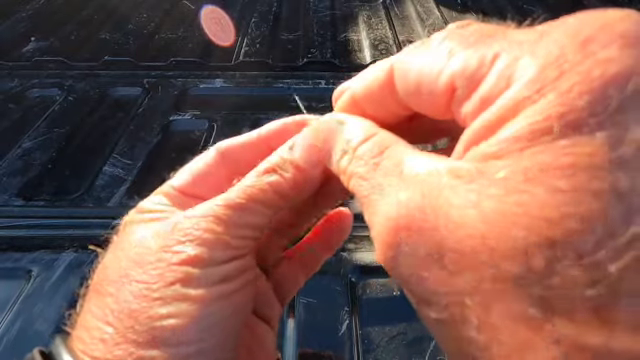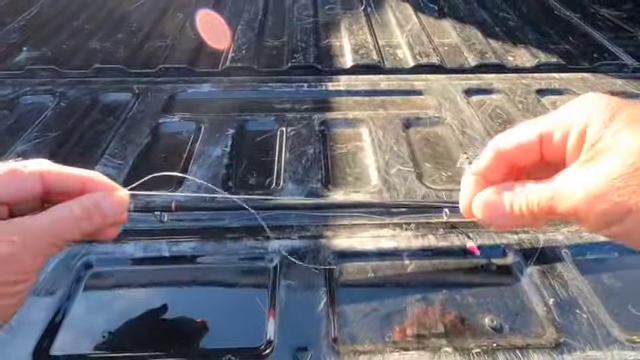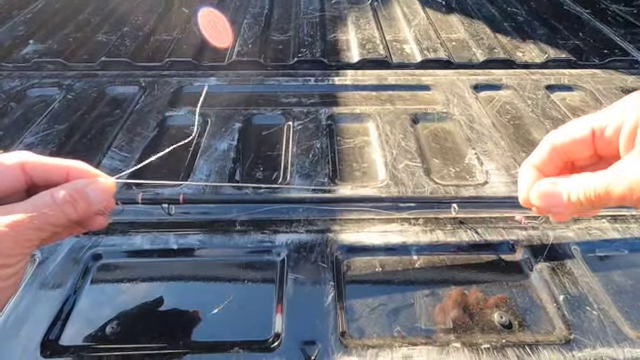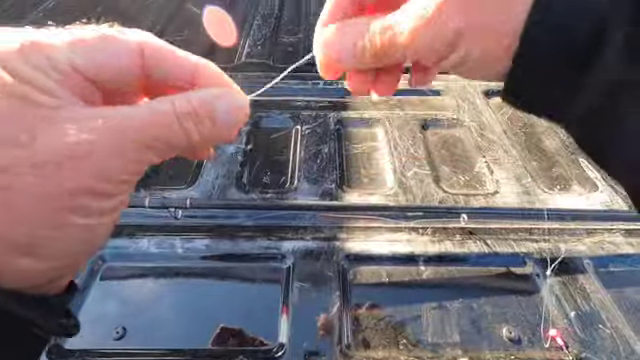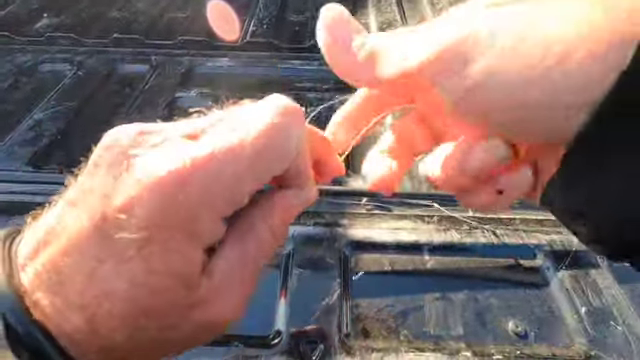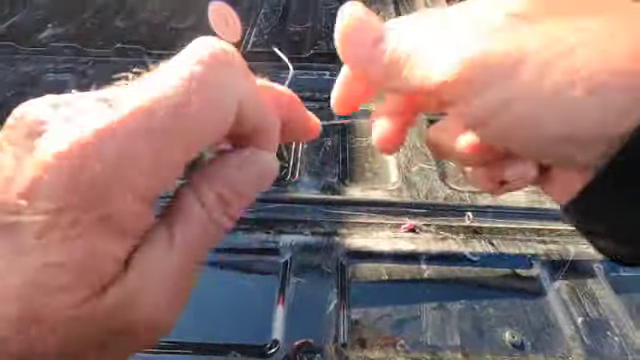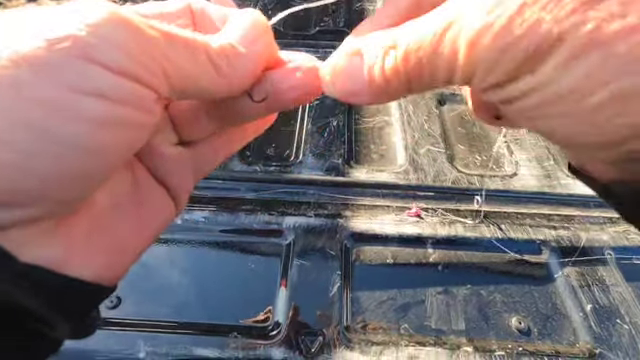For the second jig, I'm going to feed it to where I have about a foot, 1.5 feet between my jigs. And I'm just going to do a double cinch knot on this one. I'm going to wrap 6 times. You don't have to do 6, it's kind of up to you, anywhere between 5 and 7.